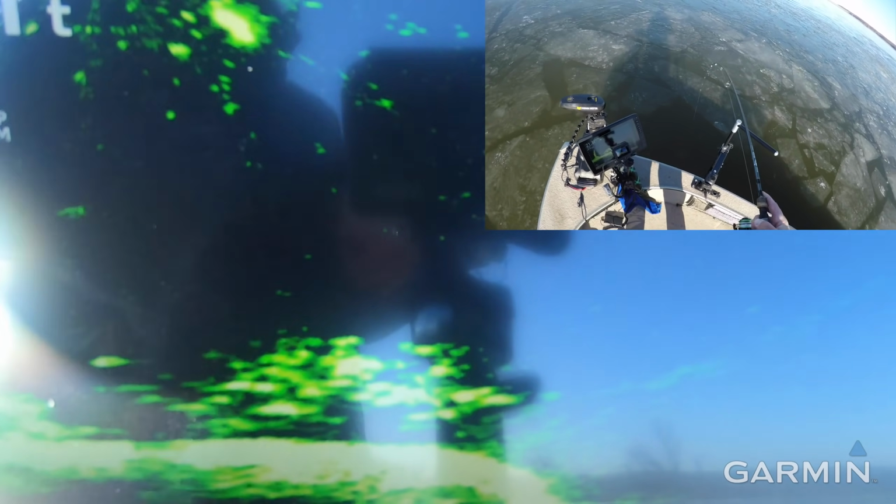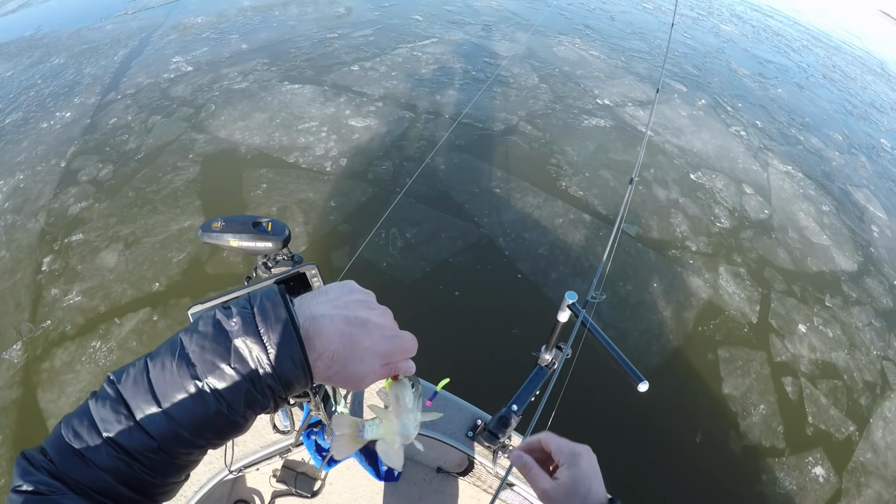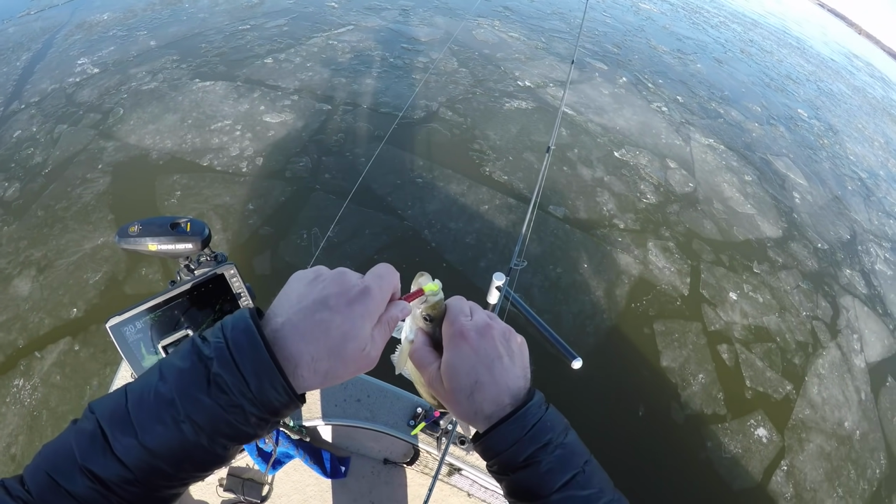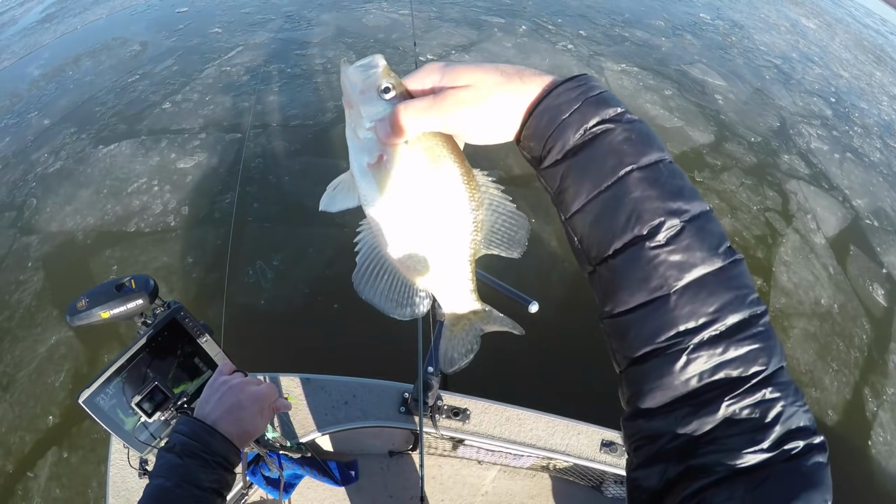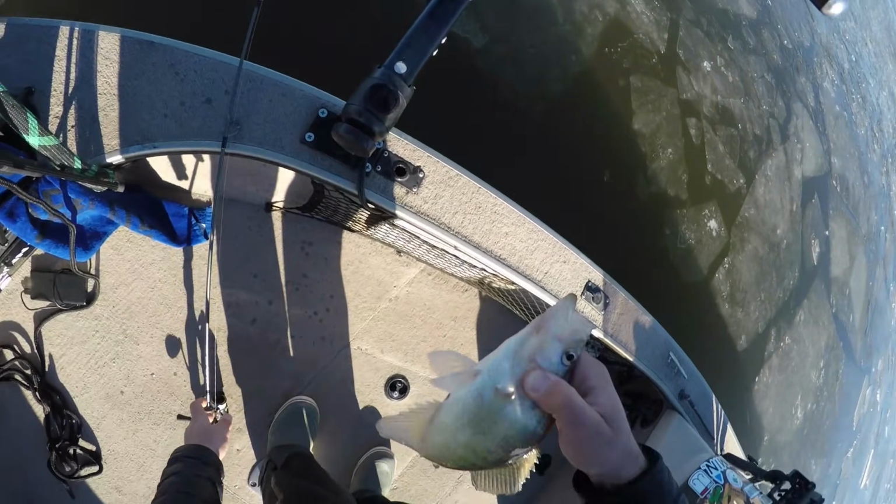Top jig. Second to last one. Let's do it. I did catch one off camera, but that will still be our second to last one. Now we're out of here. Crappie tacos.